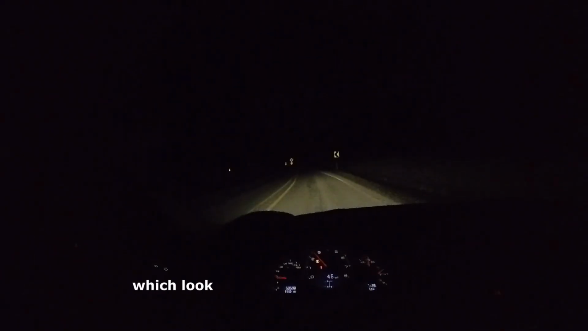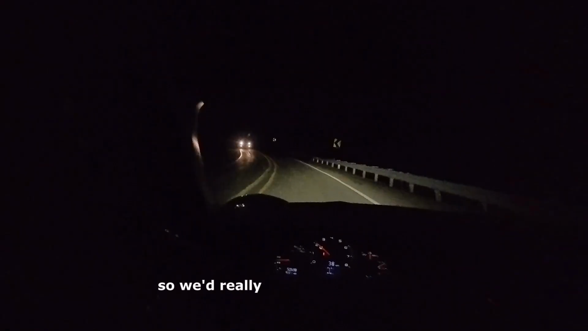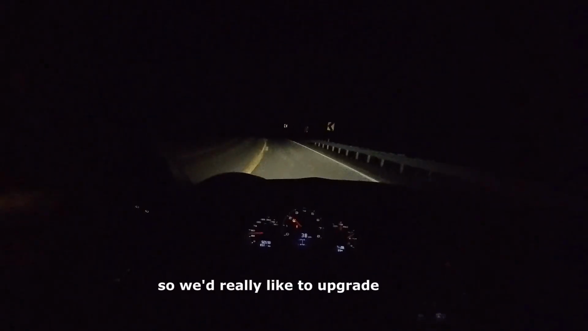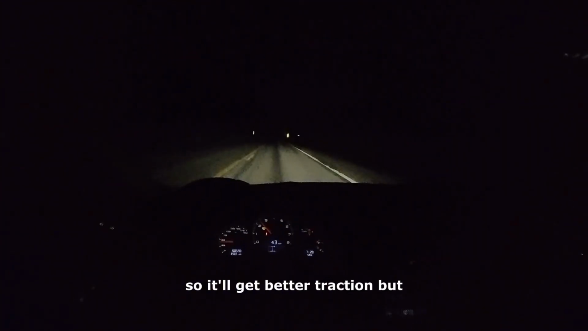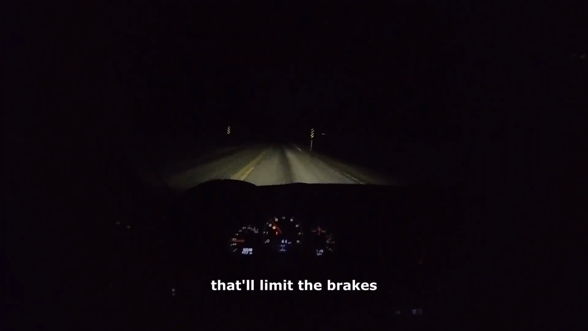That'll improve that, and it's got 19s on it right now, which look cool, but are terrible for traction. So we'd really like to upgrade to 18s, so it'll get better traction, but that'll limit the brakes. So it's kind of a catch-22 there.